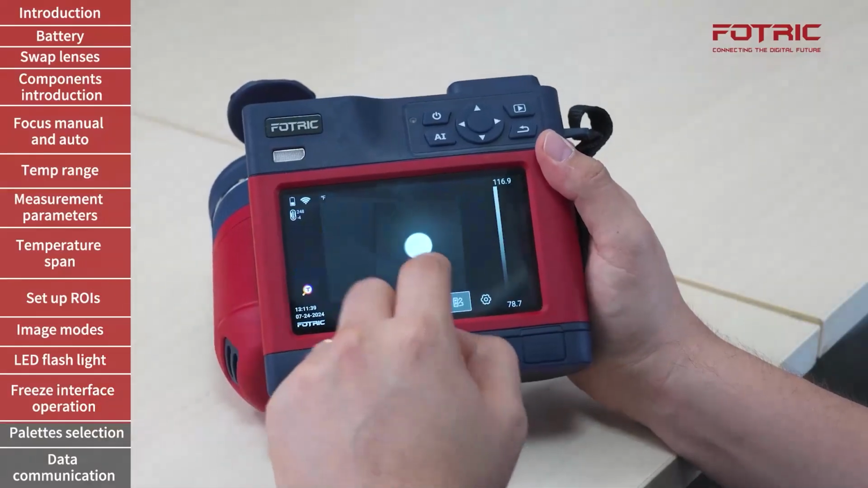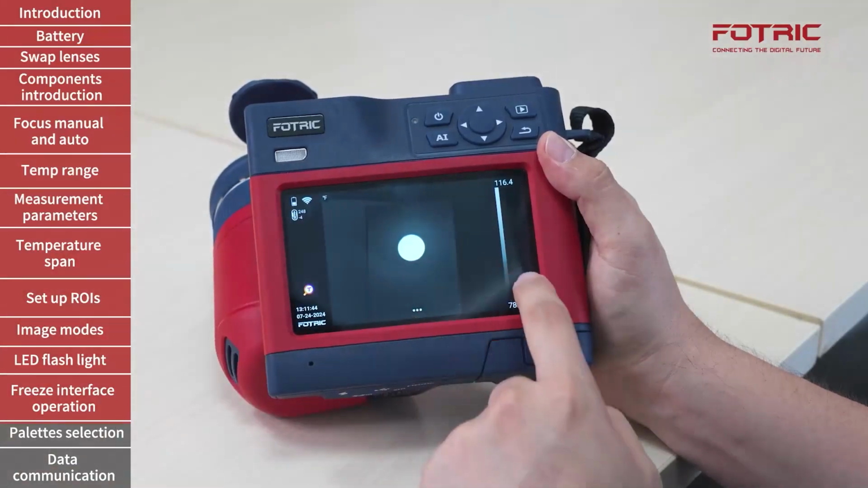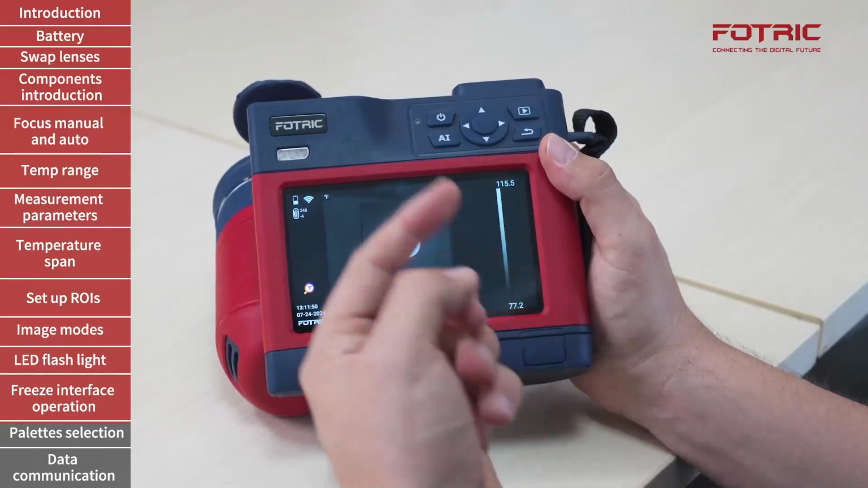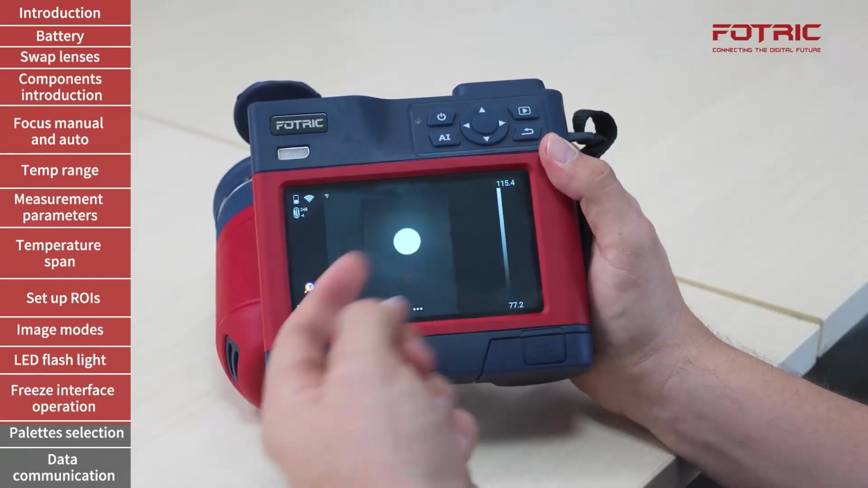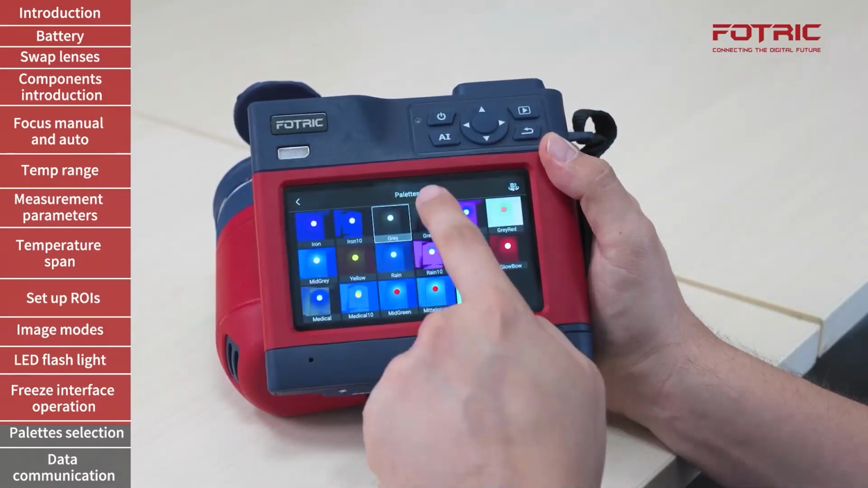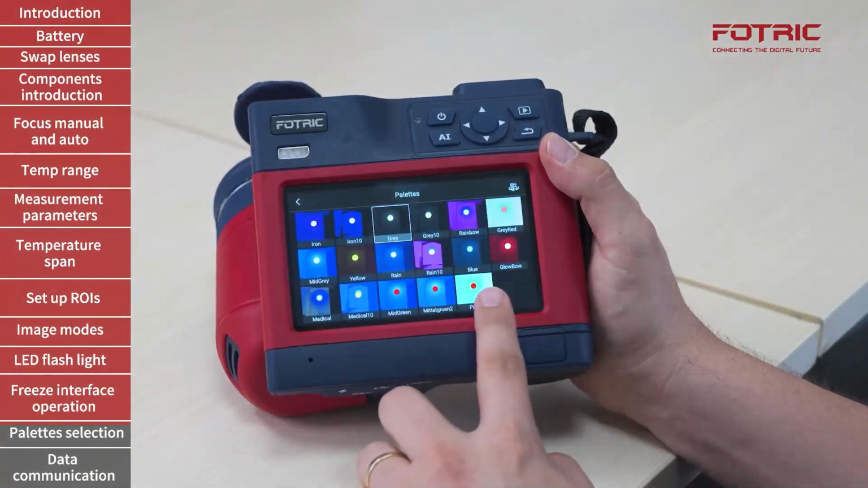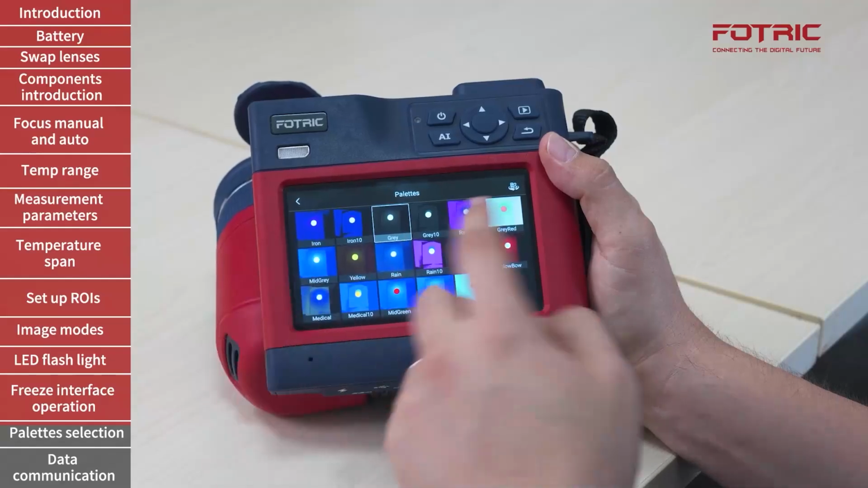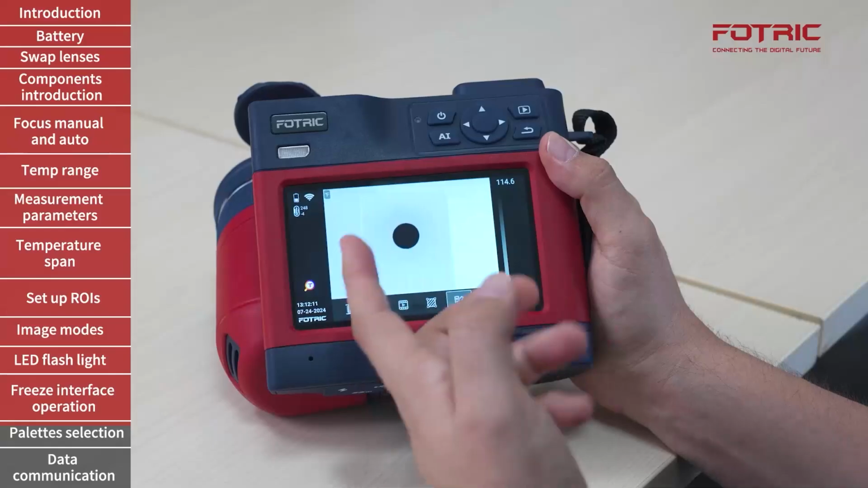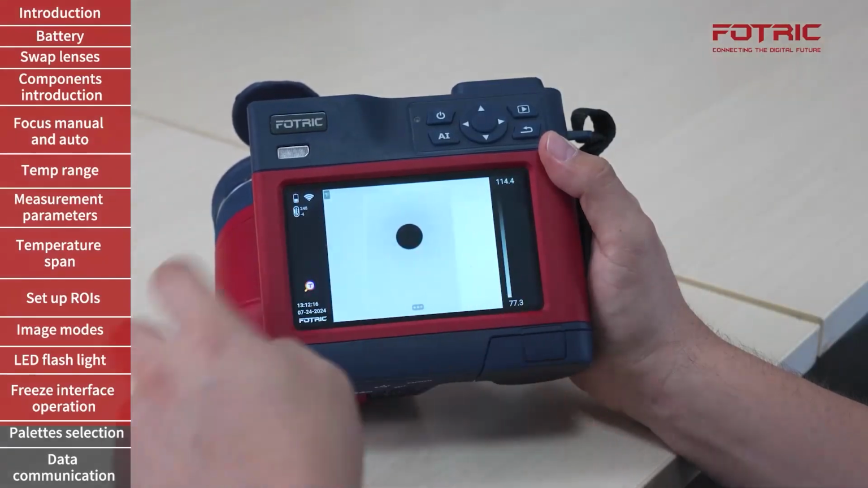However, it is common to find palettes like the gray one or black and white, where hot is represented with white color and cold is represented with black color, and a second palette to be represented the opposite way. However, the way to do this on a FOTRIC camera is by inverting all the palettes. So not only we have 17, but actually 34 palettes in total. If I tap this, all of them will be inverted. So now the same palette turns into black for hot and white for cold.